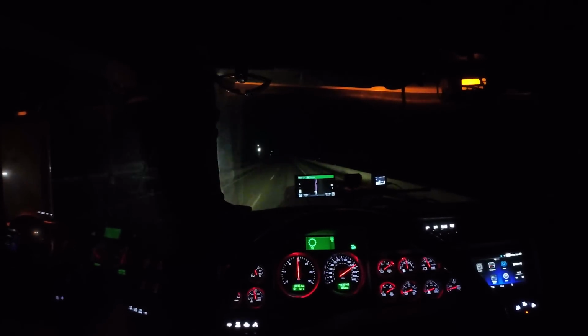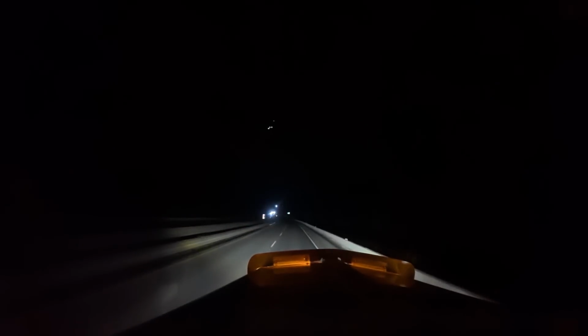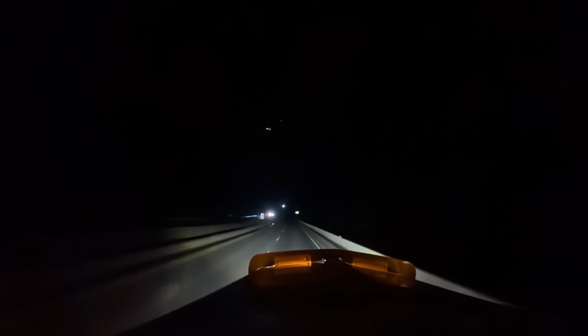Minus 1 degrees Celsius here as we've been going downhill. Is this Larson Hill? I see cars coming down a hill there. It is Larson Hill.